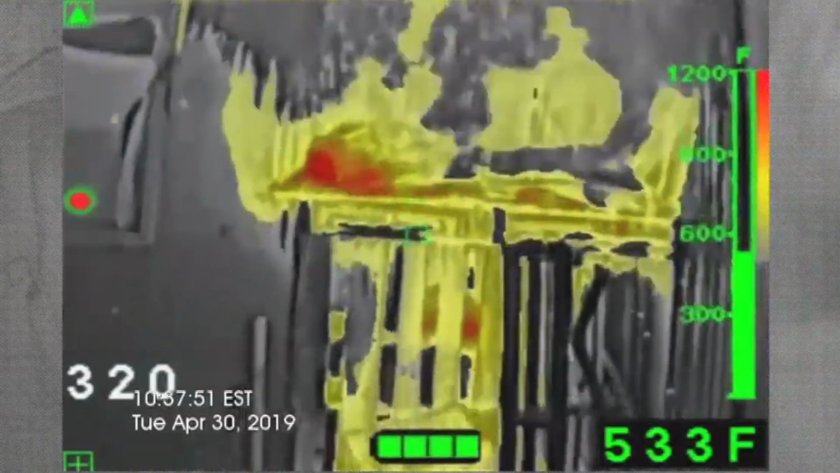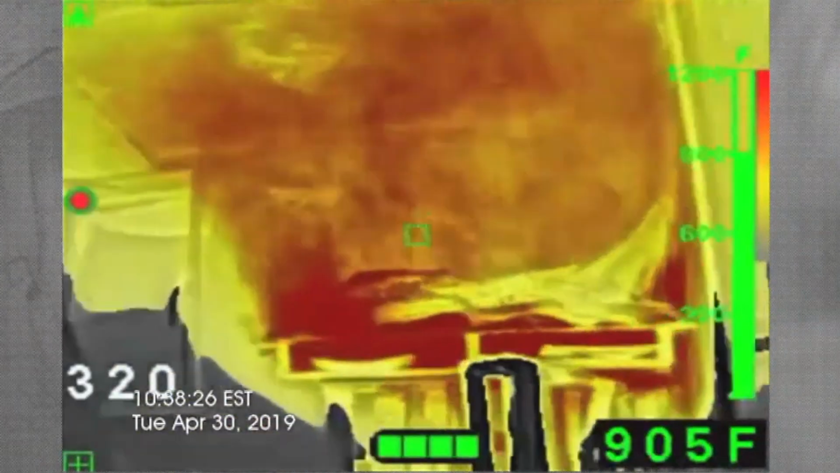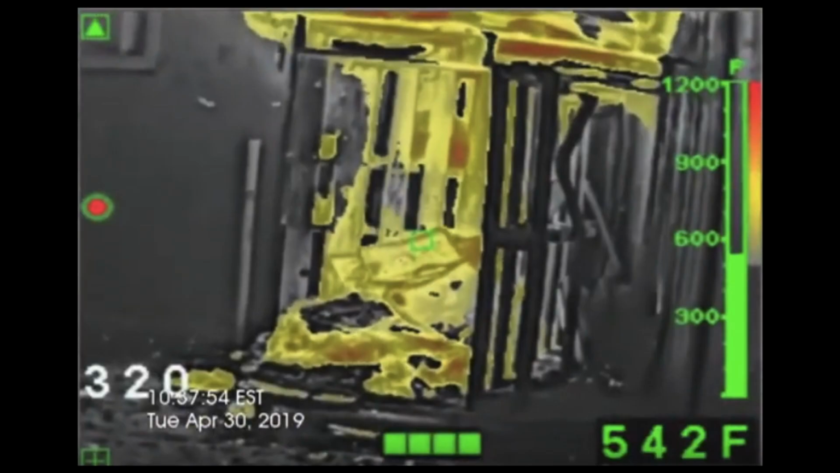Another important feature of the T4X is the super red hot automatic colorization. This will automatically add yellow, orange, and red colorization to the image when temperatures begin to exceed 500 degrees Fahrenheit. Note: the maximum operating temperature of the T4X is 1100 degrees Fahrenheit.